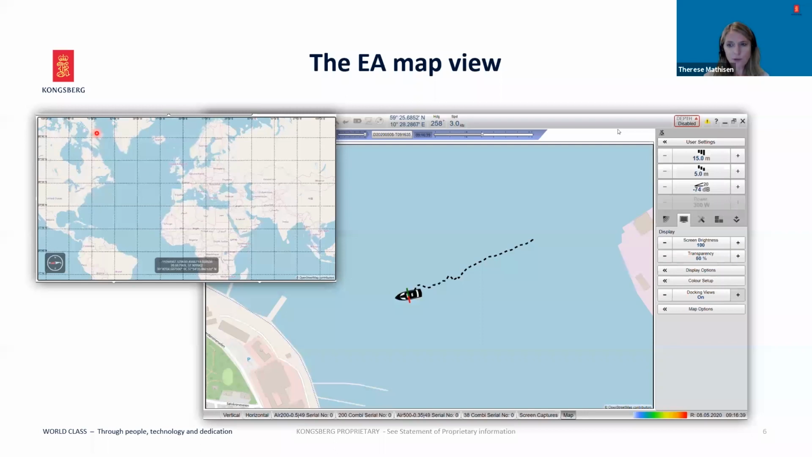The map will be shown as one of the tiles, or the window can be docked and shown on a separate screen, so you can see both the map as well as monitoring the echograms. This is a new feature available from the upcoming release, and it will be gradually developed to include more features and functionality.